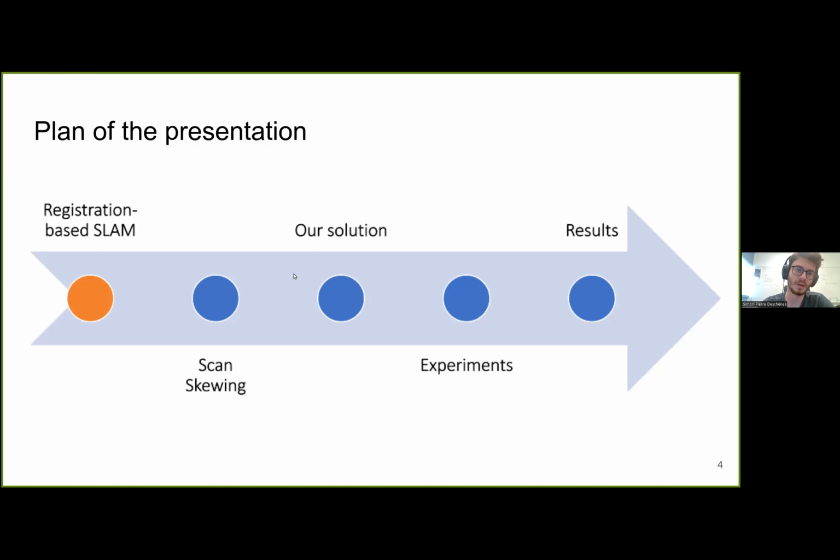After this, I will explain the solution that we came up with to increase the robustness of SLAM algorithms to these extreme motions. And lastly, we will have a look at the experiments we did and the results we obtained with our solution.